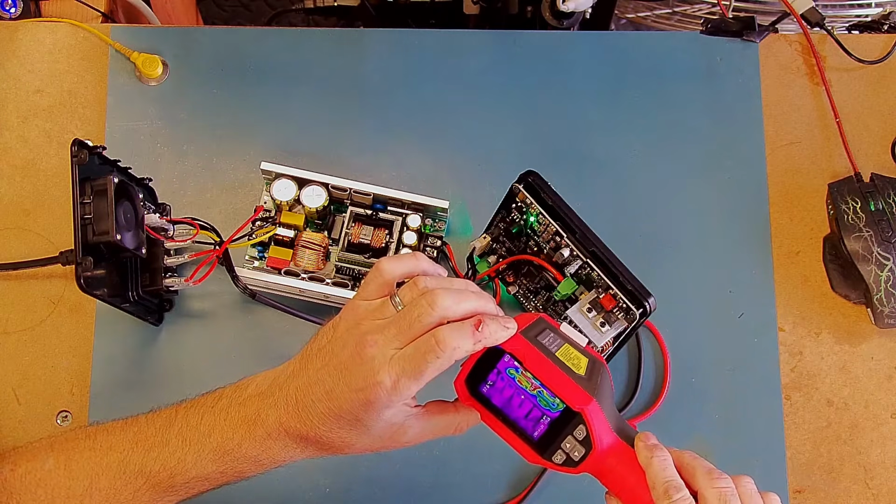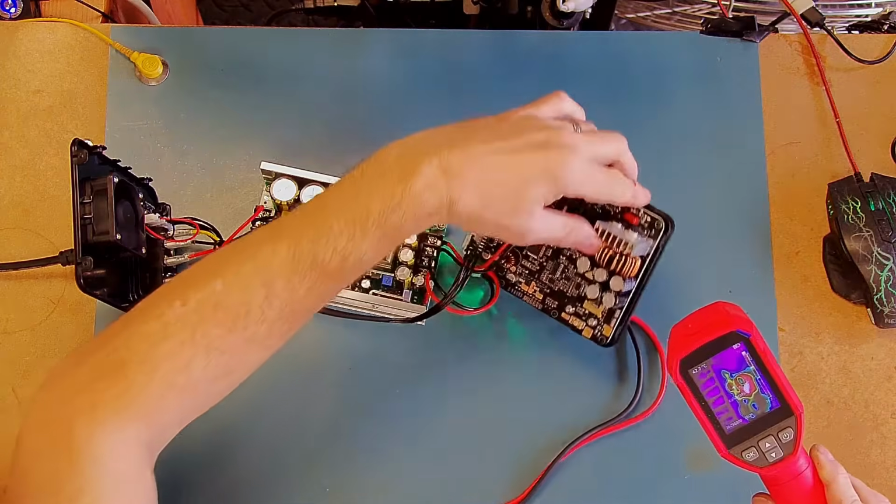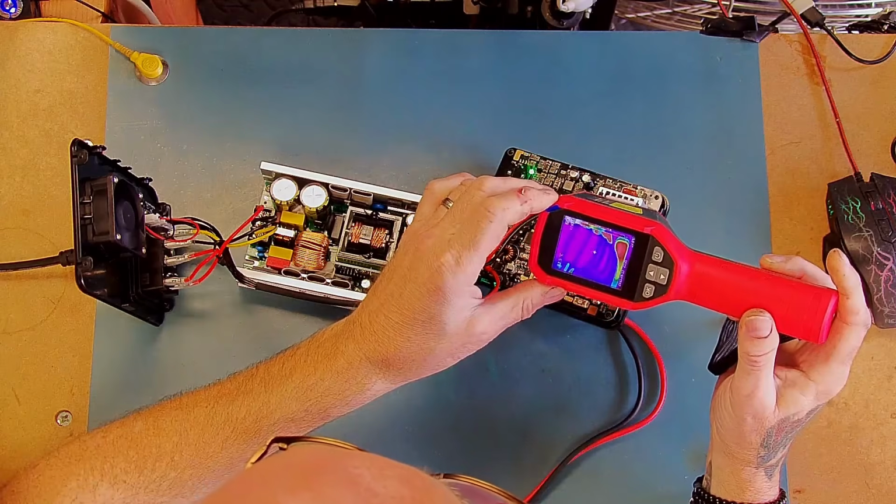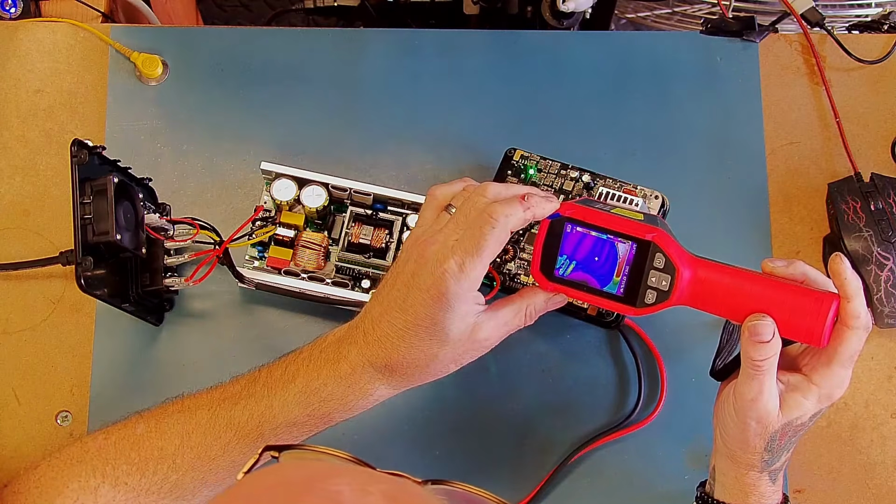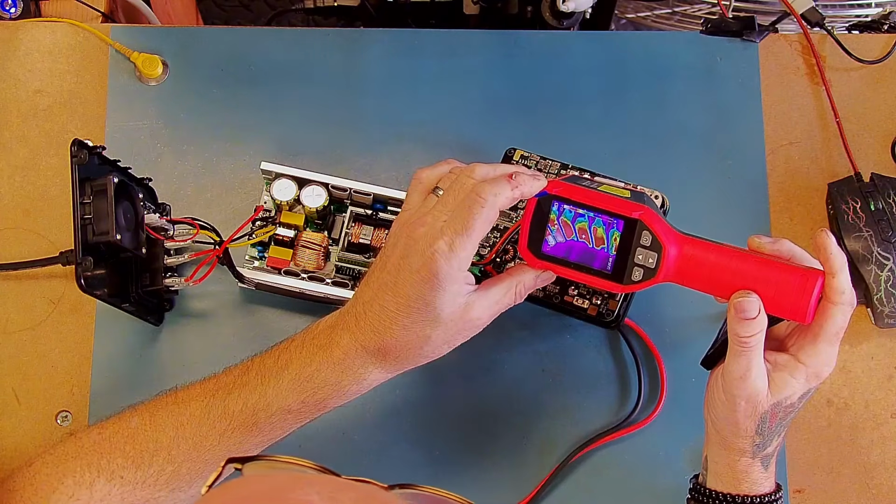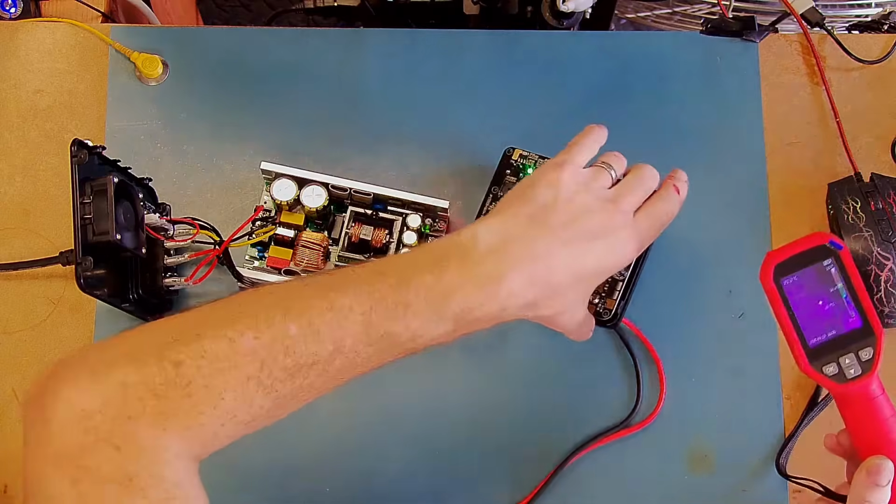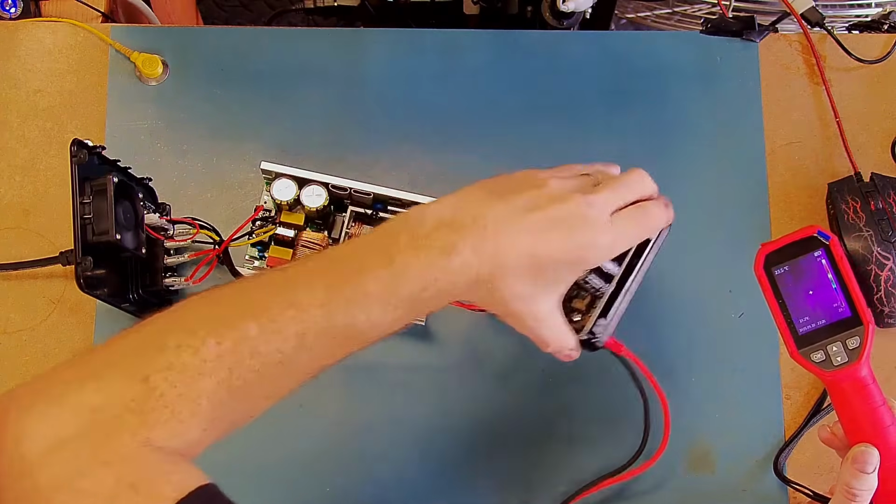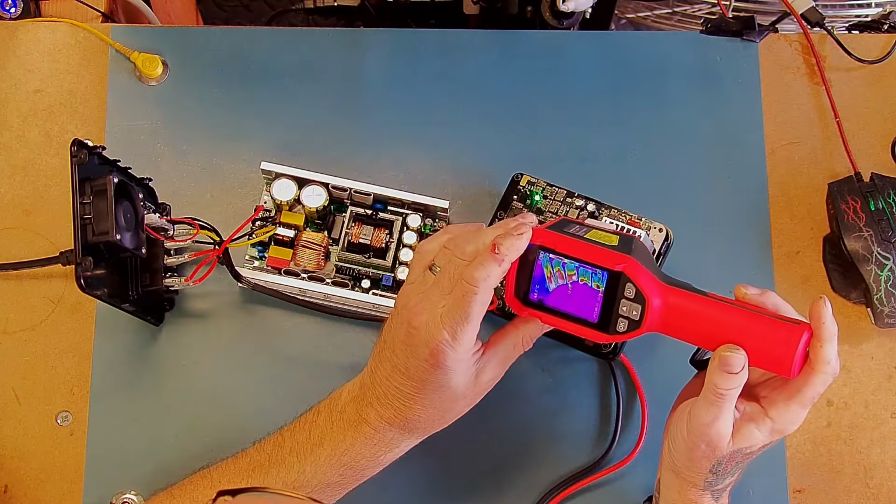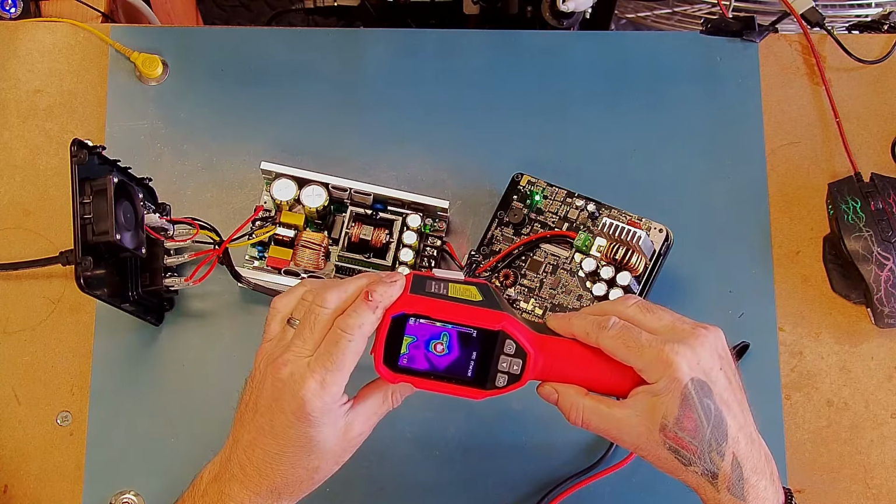The heatsink is at, so the inductor is at 50 and the inside of the heatsink is at 57. Front panel says 59. Oh, the output's gone off, so the output has actually shut down. Let's have a look at the resistor.